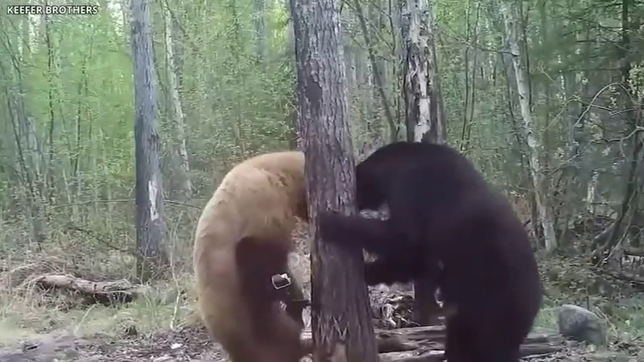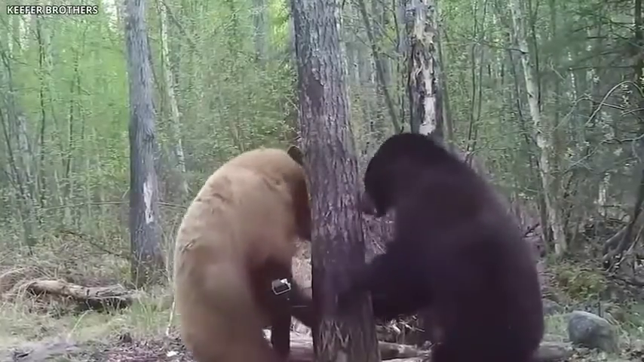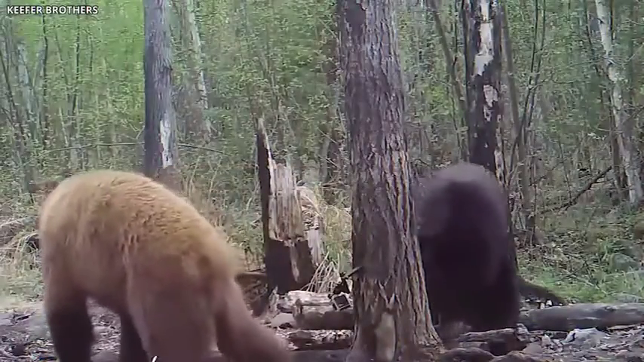But in this case, these two bears are trying to hit each other over territory. We would definitely like to know which one won.